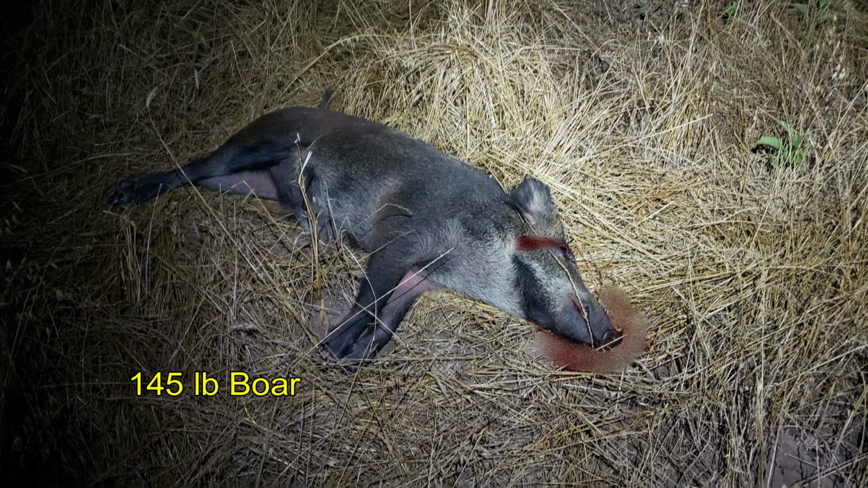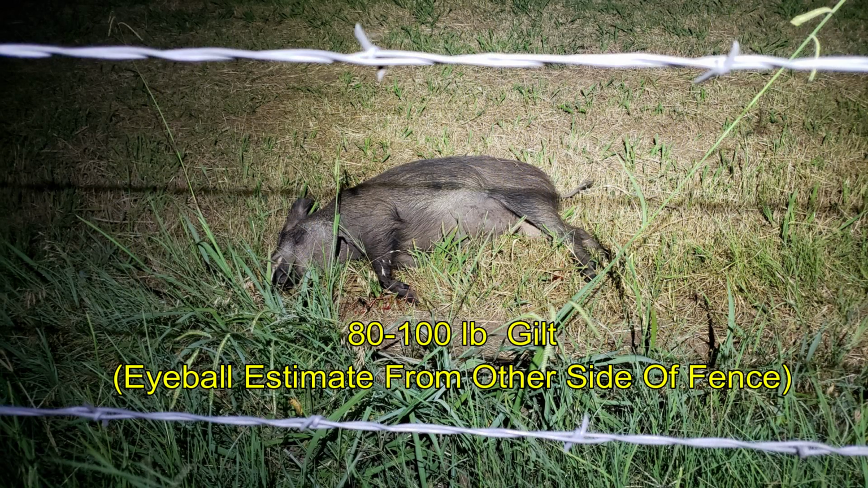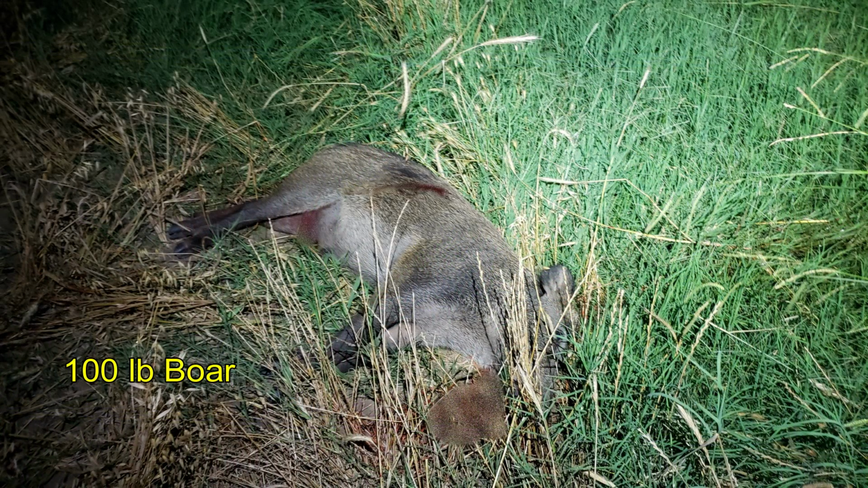I came away with my opening hog being a 145-pound boar. The next hog was somewhere between 80 and 100 pounds. It was on the other side of the fence. It was a gilt. And the last hog was a 100-pound boar.